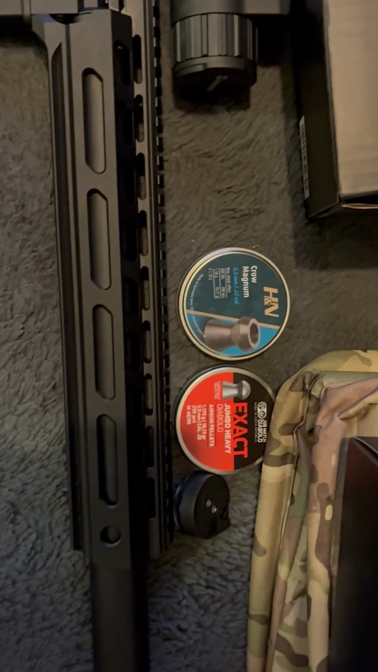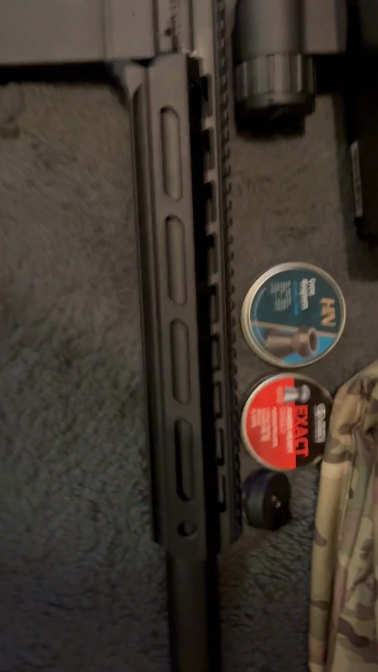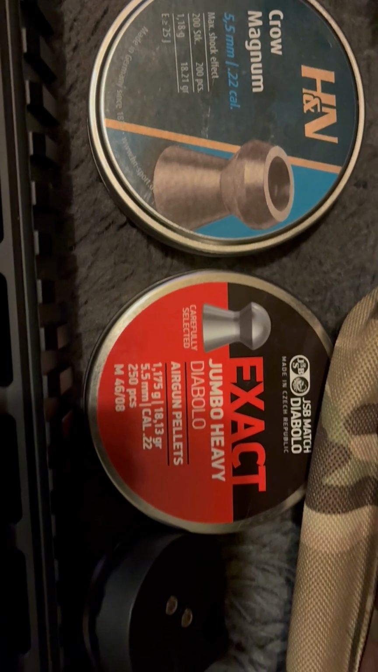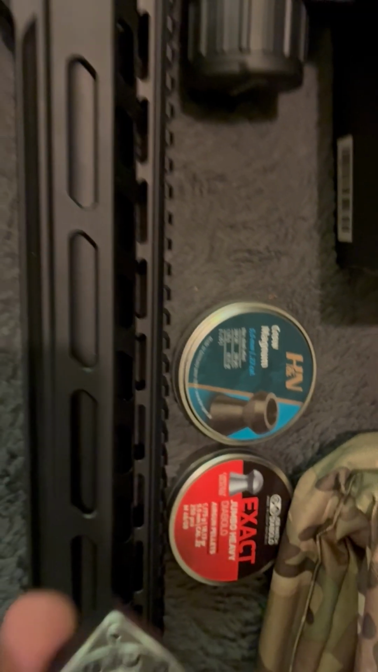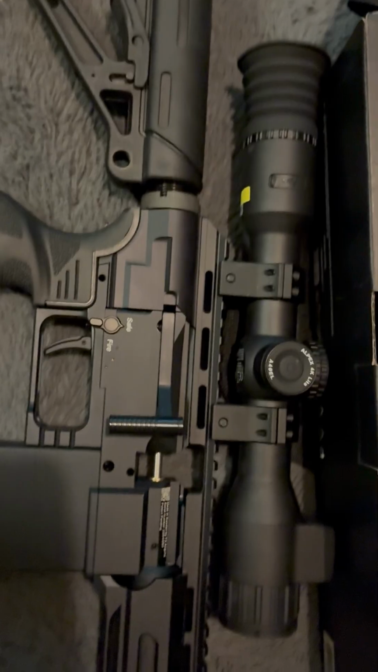Got a couple of H&N Cro Magnums, .22, 18.21 grain. Then we got the Exact Jumbos, 18.13s, and Diablos. That's a magazine for it. Contains 14 rounds, as everyone's probably aware, with the DRS system and stuff like that.